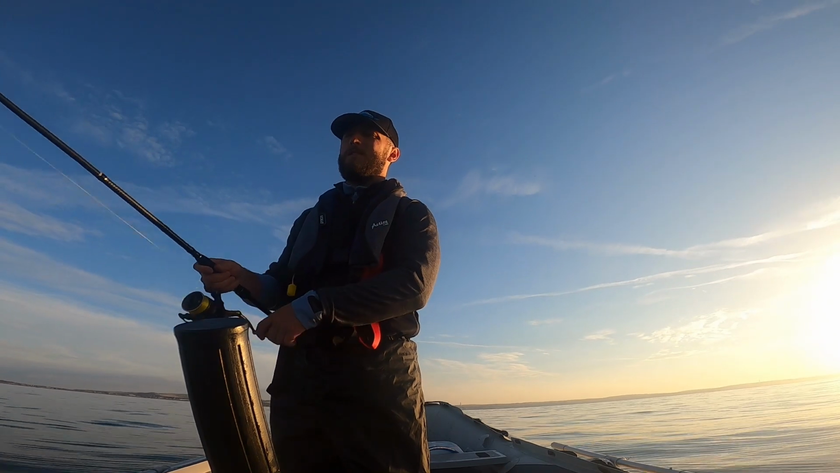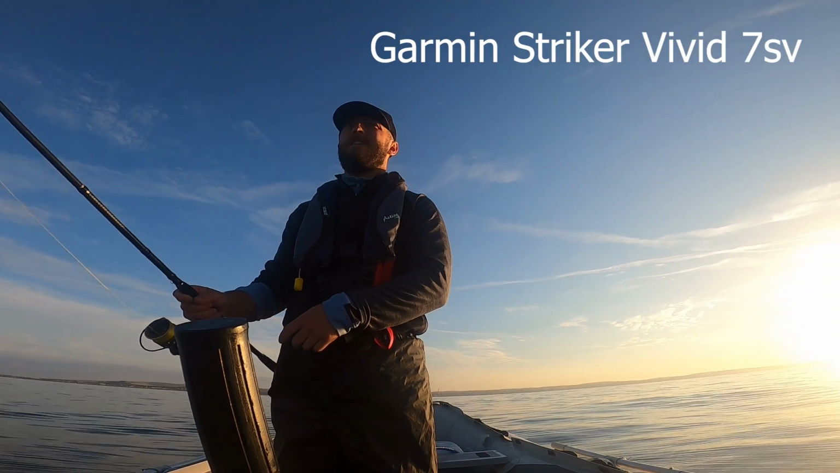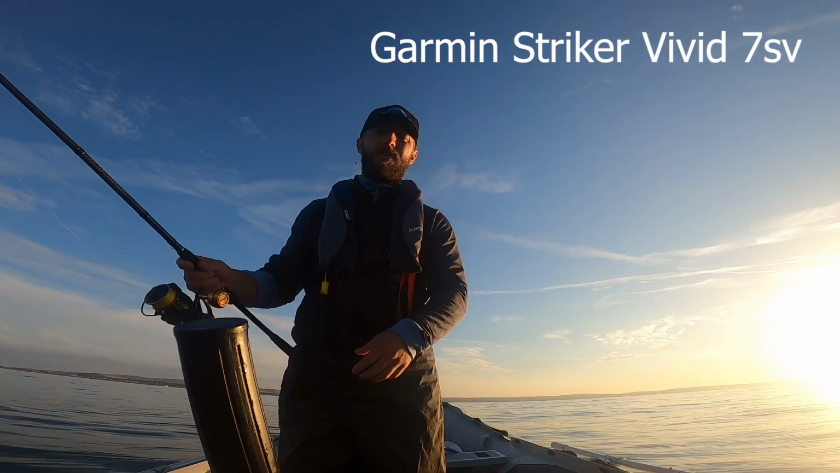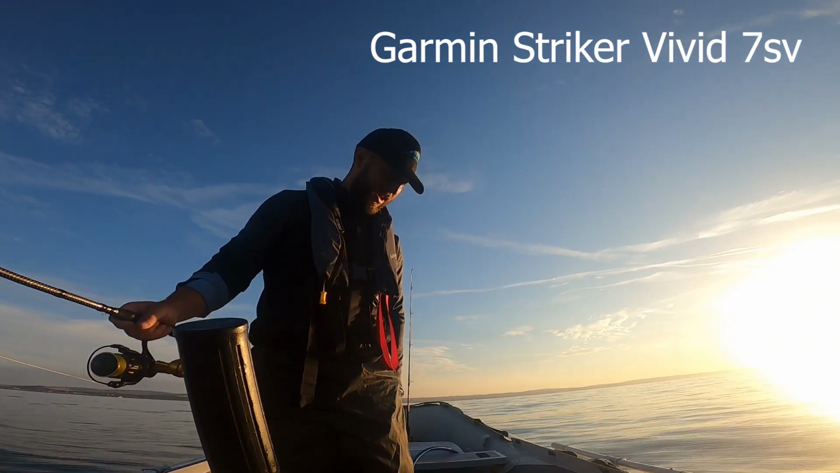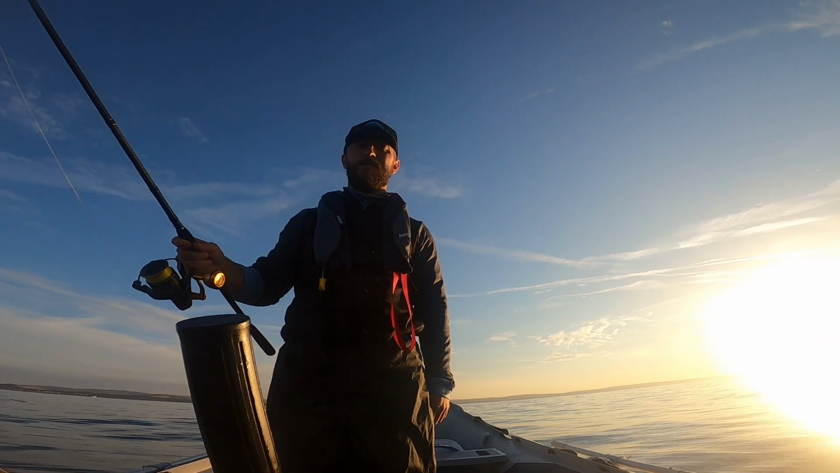I've got the new Garmin 7 Vivid SV. So it's got the clear view and it's got the side view. And oh my God, it is so good. So good.